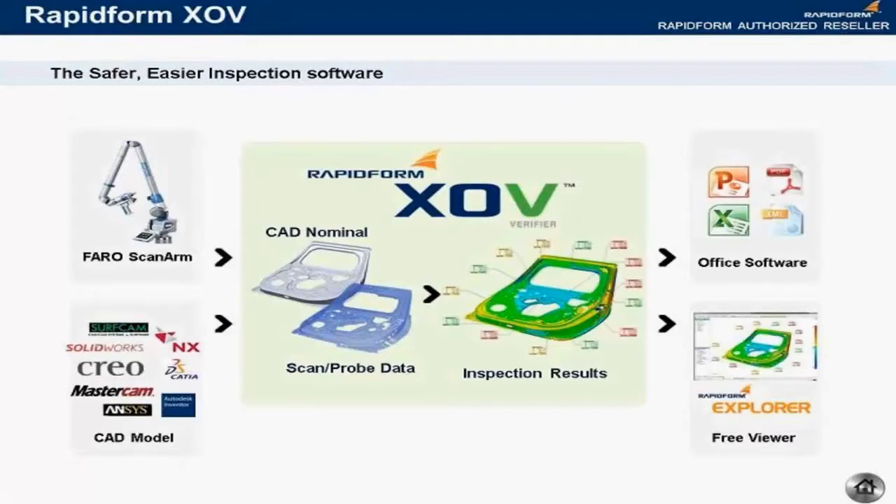This is really helpful if you have lots and lots of dimensions, tolerances, or comparison points, and it's too cluttered to show in a PDF type document. You can actually just share the full 3D file, and your colleagues can open it, rotate it around, and show and hide things as appropriate.